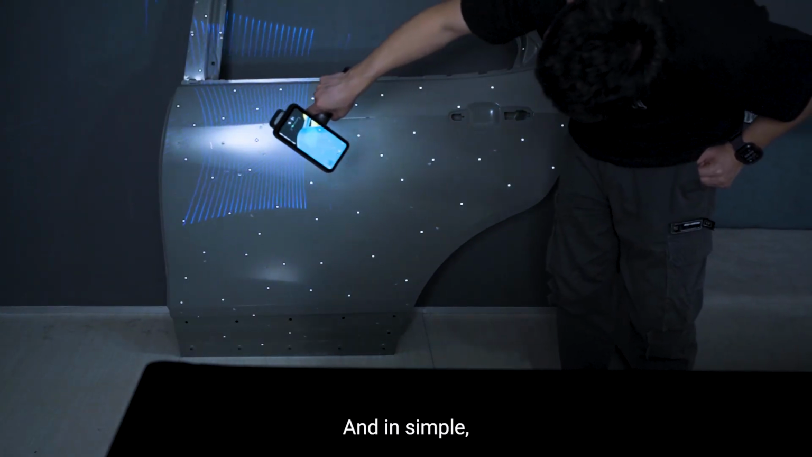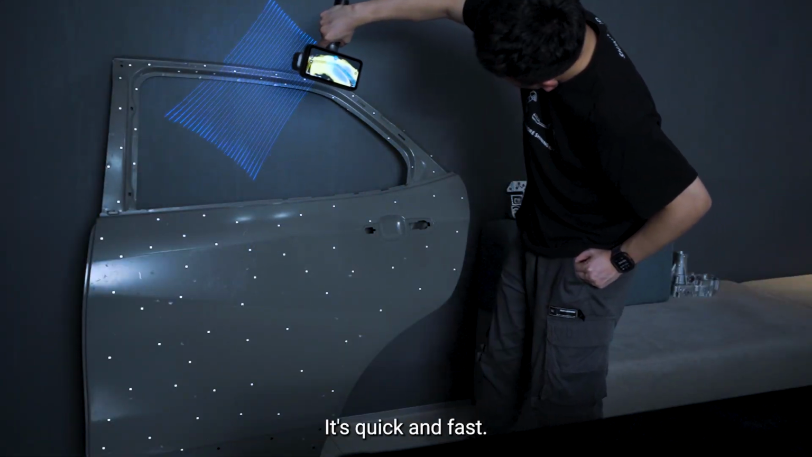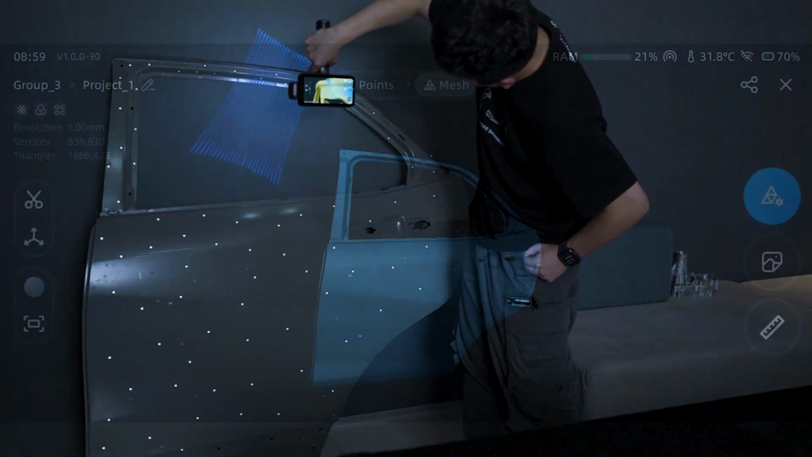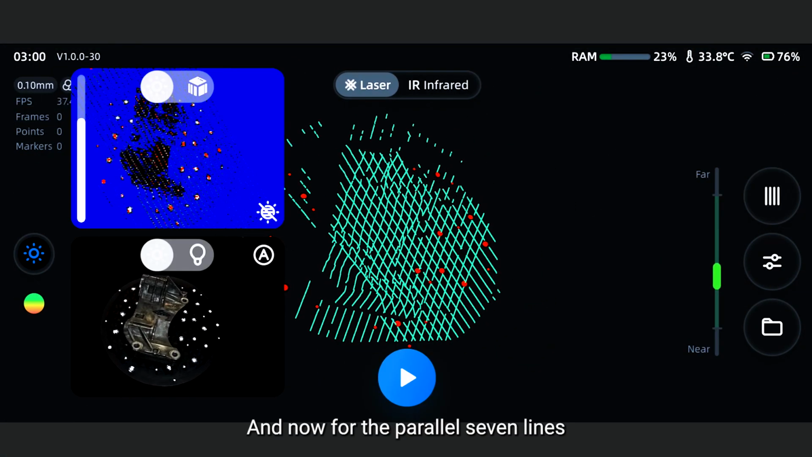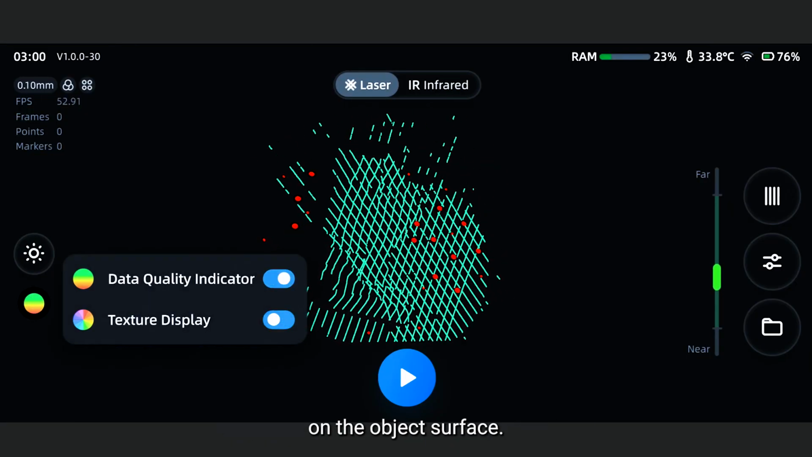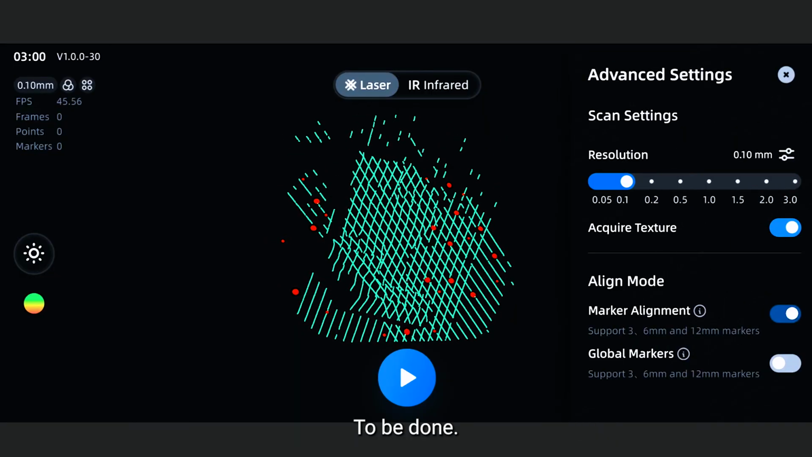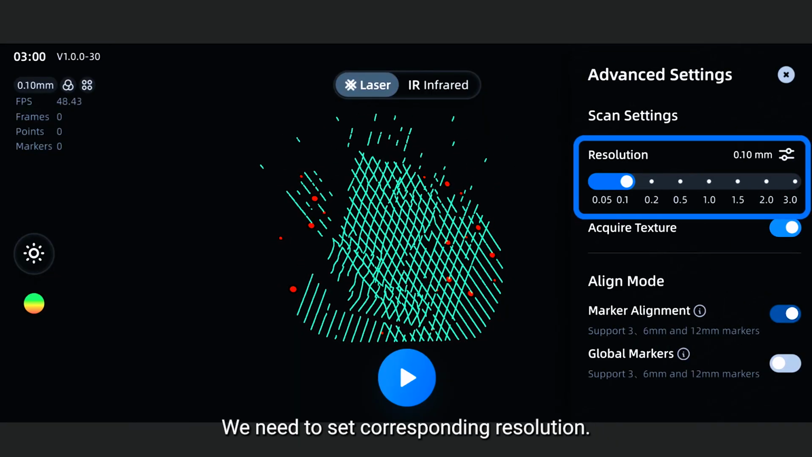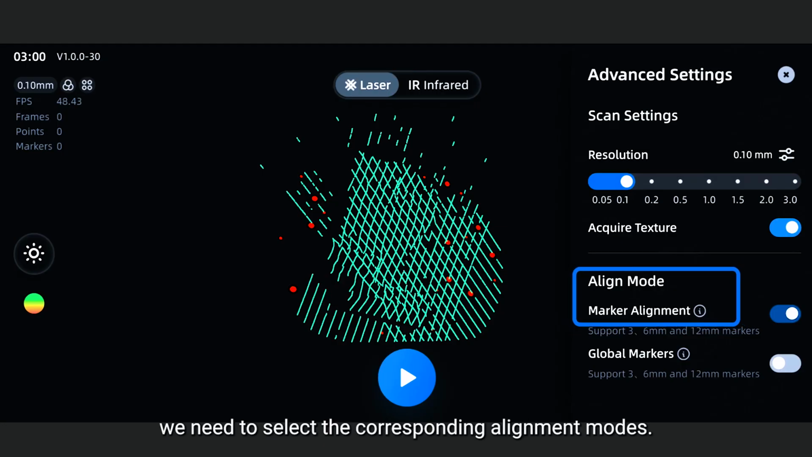And in simple terms, a 38-line pattern for general scanning. It's quick and fast. And for the parallel 7 lines, we can use this mode to scan fine details on the object surface. On the right side, we have multiple adjustments to be done. We need to set the corresponding resolution, and we can also enable or disable texture capture. And last and also importantly, we need to select the corresponding alignment mode.